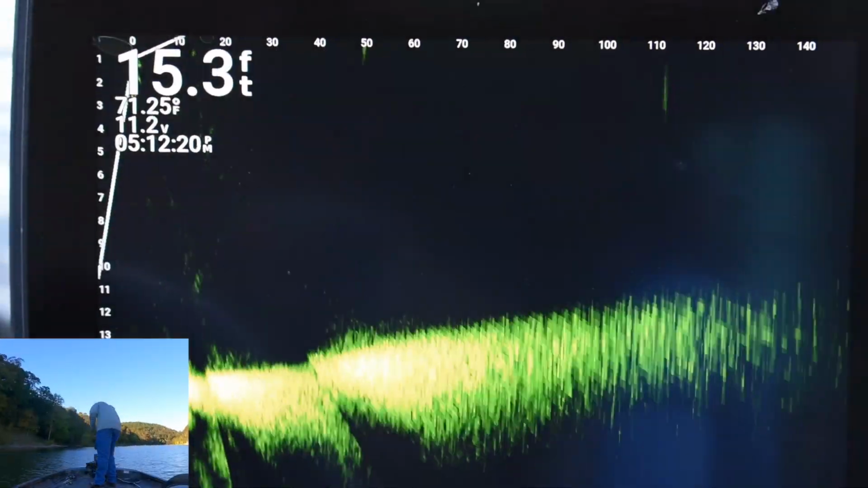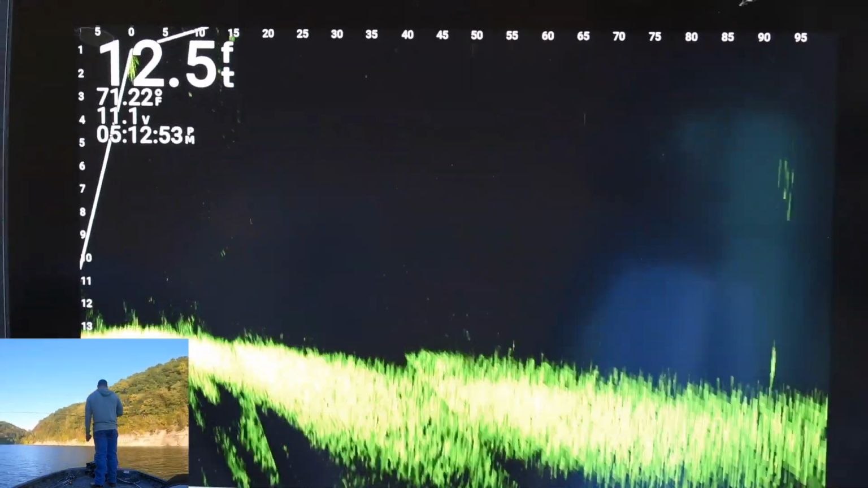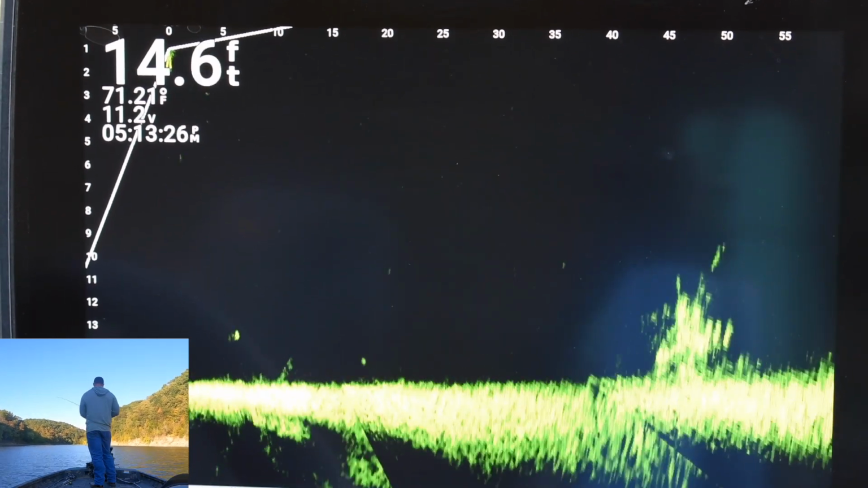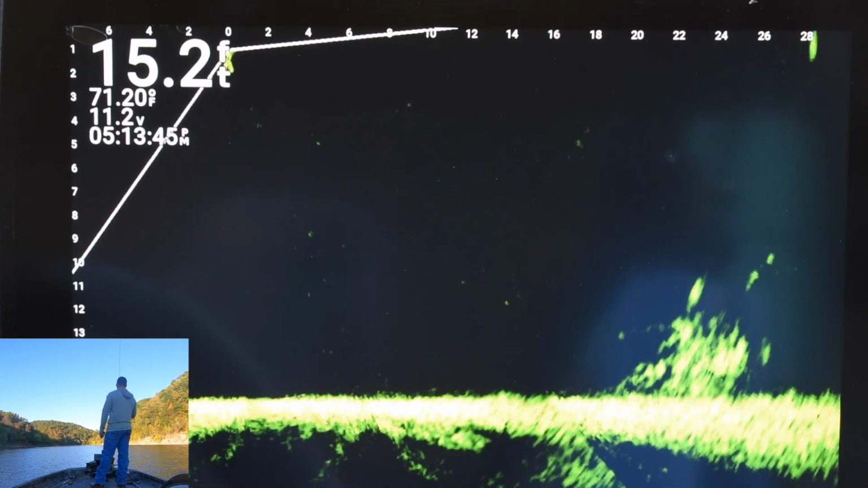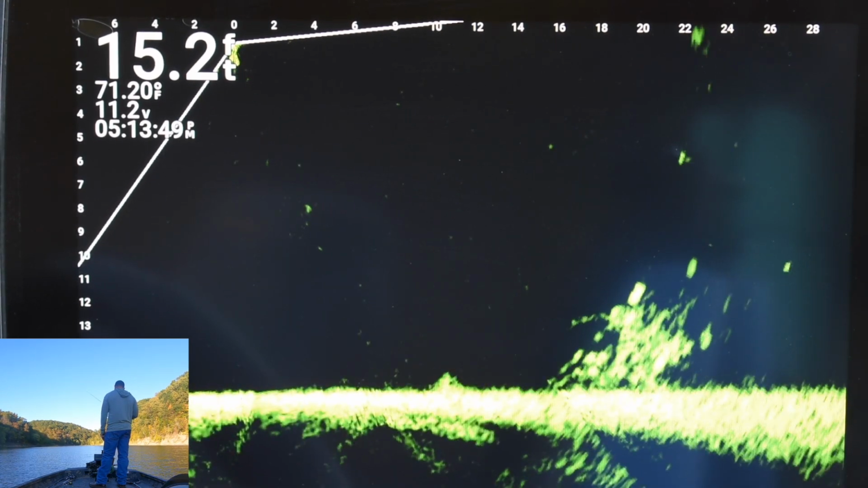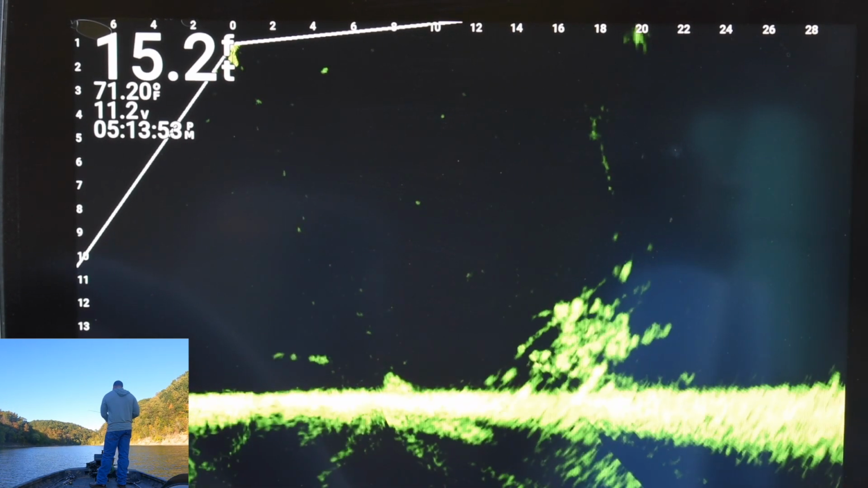But you can see I'm zoomed out there to 100 feet. I'm just searching and looking. I caught a few fish at the first of the video. You saw being able to vertical jig, getting down into the pile, but there wasn't a whole lot of fish there, and they get beat up. So I just kind of went looking.